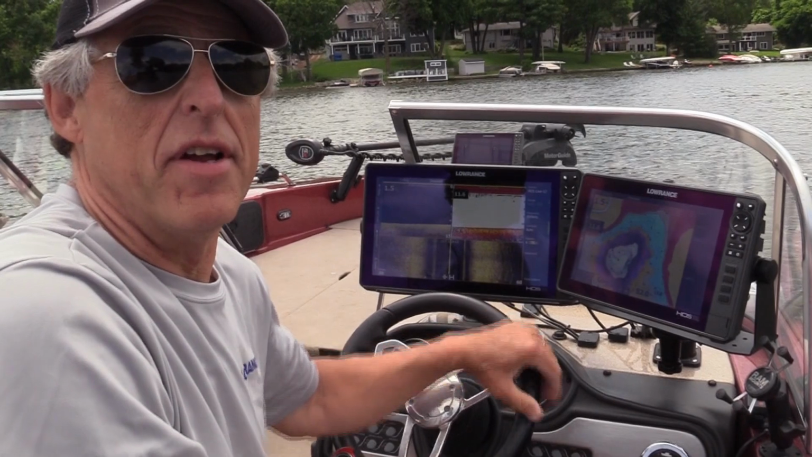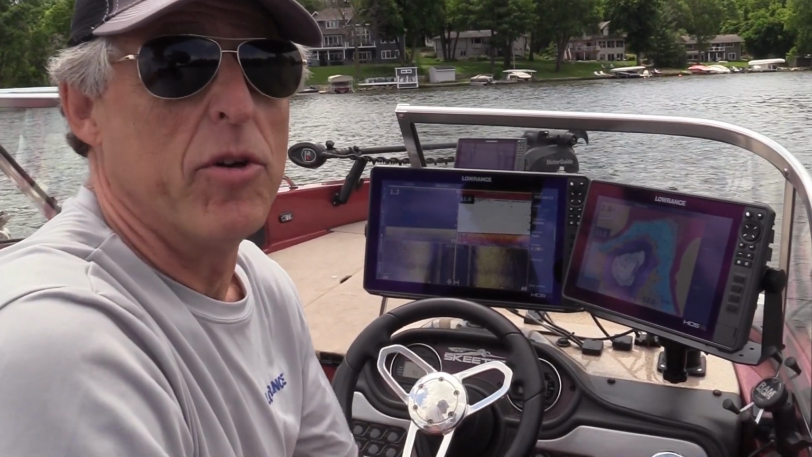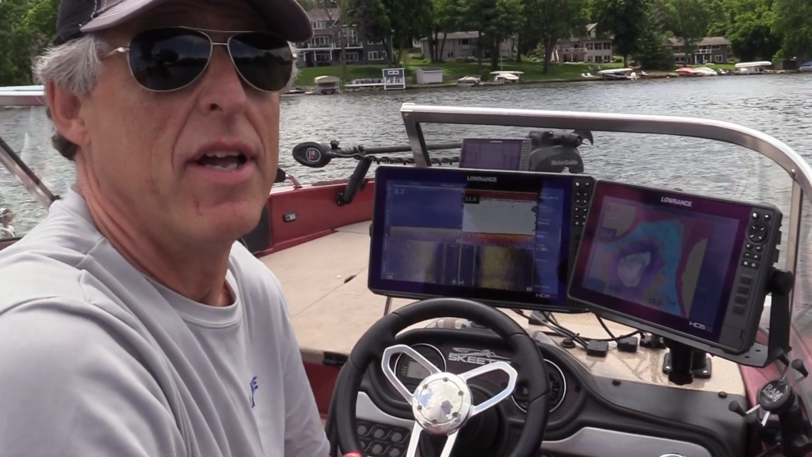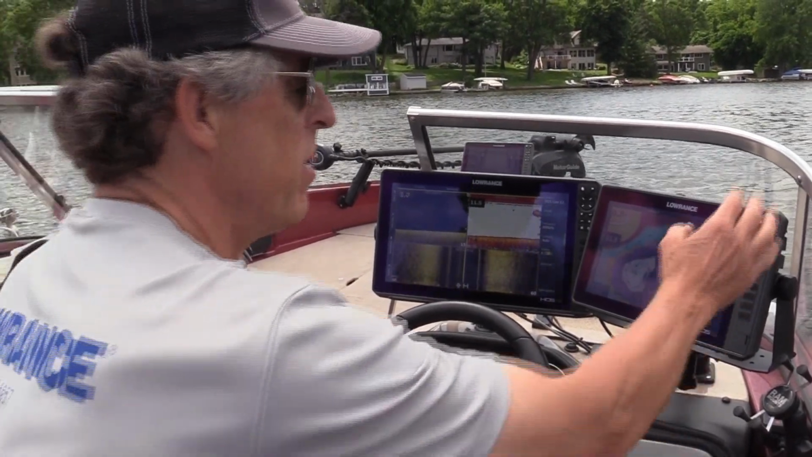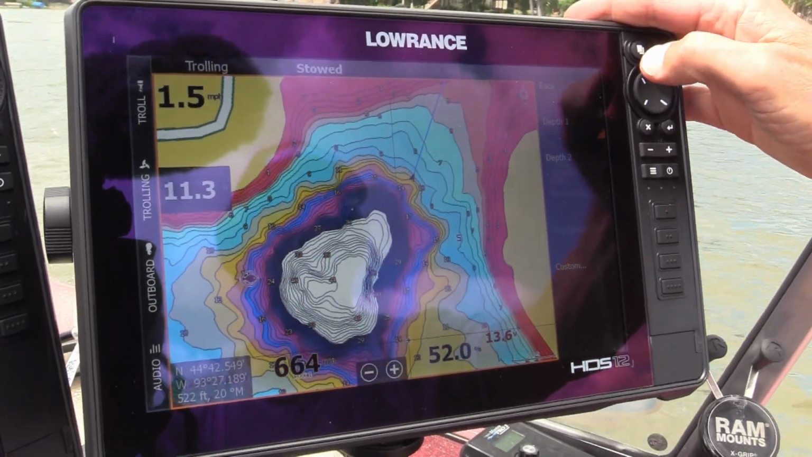What I'm going to show you here now is the ability to turn that shading on or turn it off, and you can tell real quick how easy it is to find the target area that you're looking for. Just turn that on, you can see where the structure really pops out.